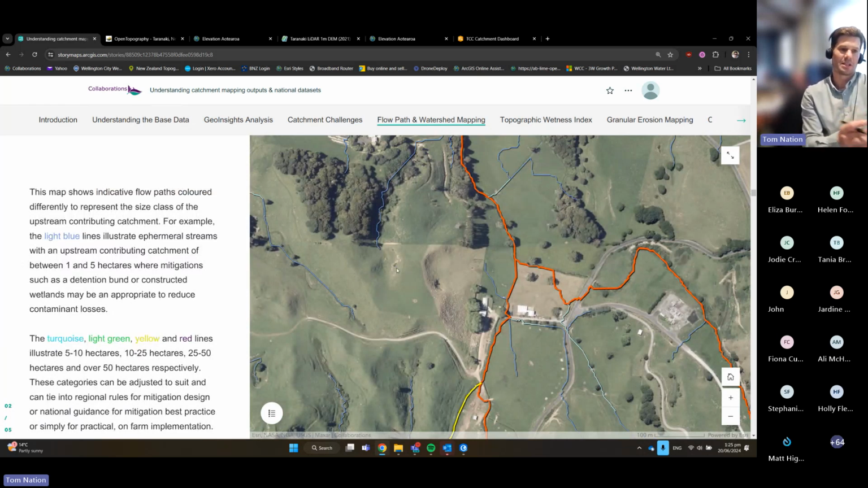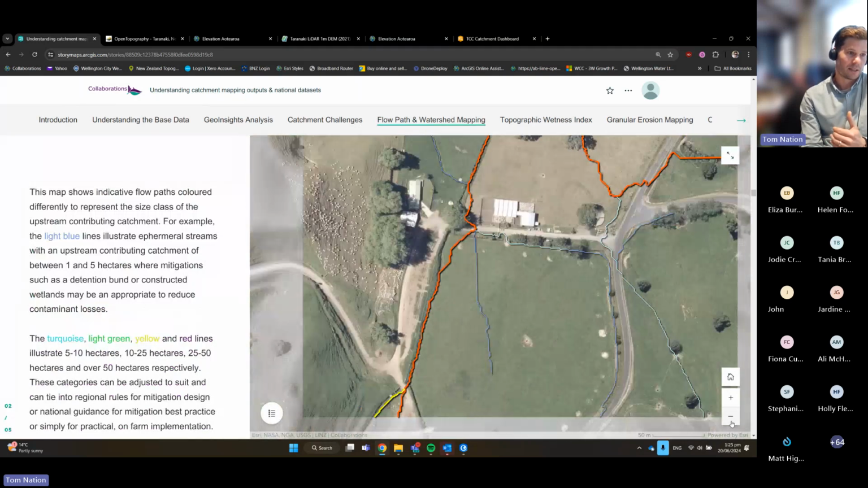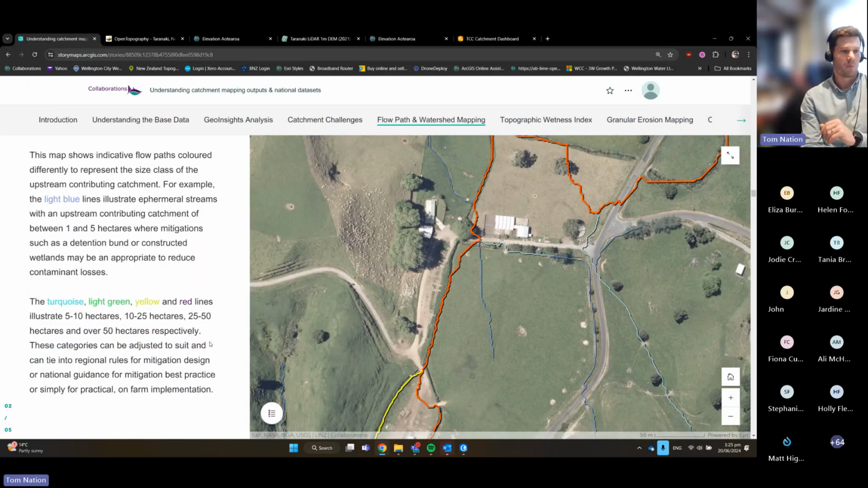We've put these break lines in this particular example at 1 to 5 hectares, being the little light blue ones here, then 5 to 10, 10 to 25, 25 to 50 hectares. But we've found that these break lines can be adjusted to whatever they need to be, really.